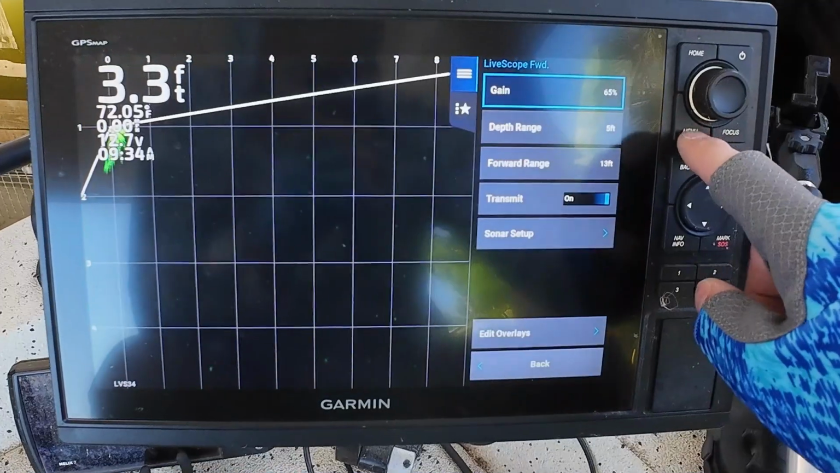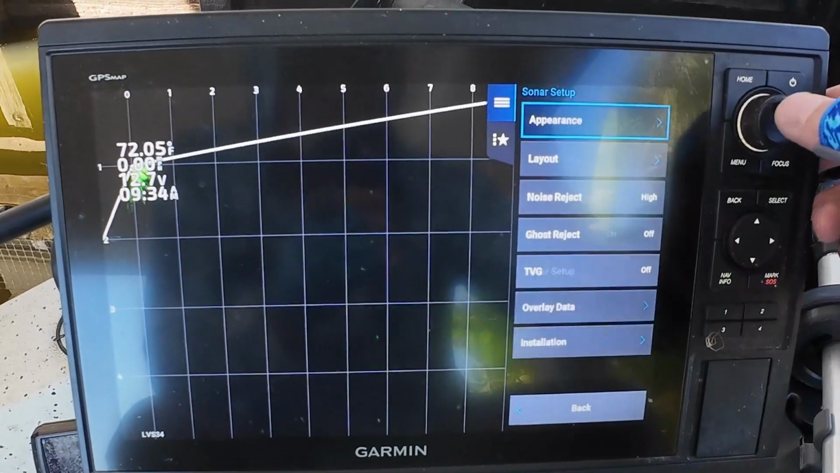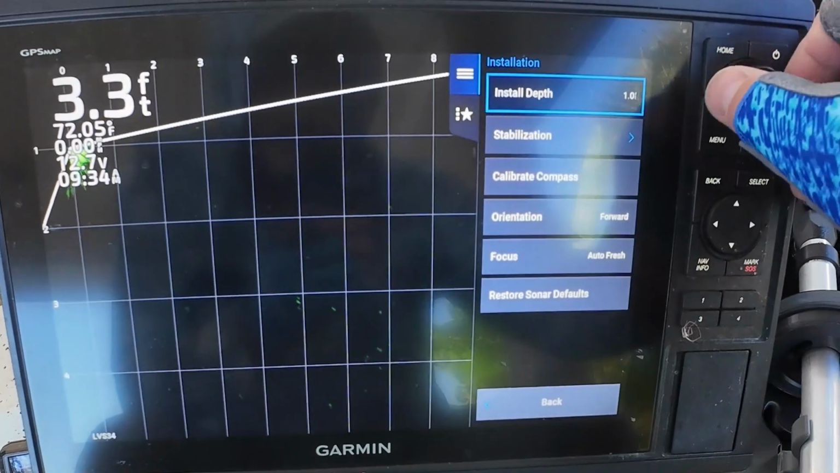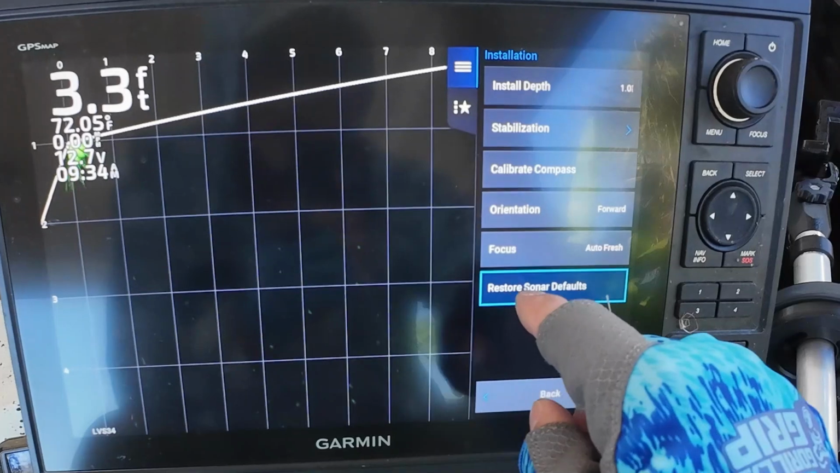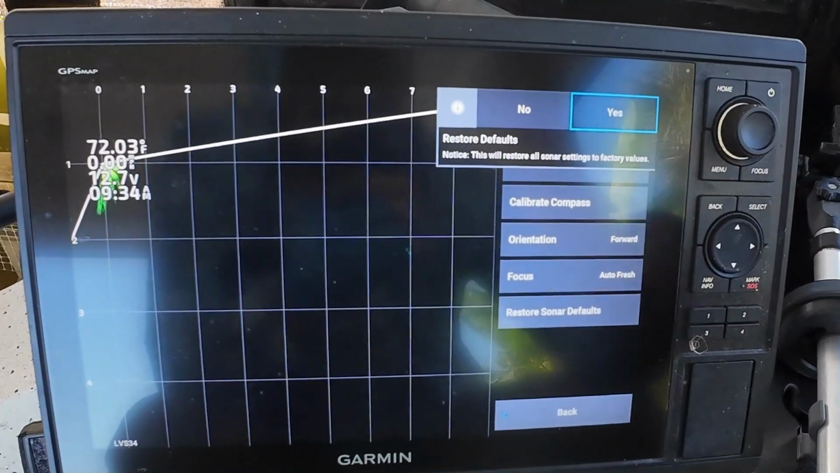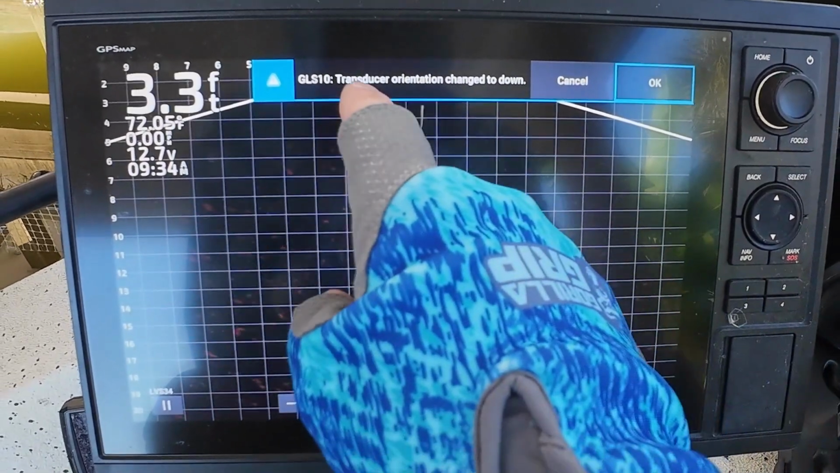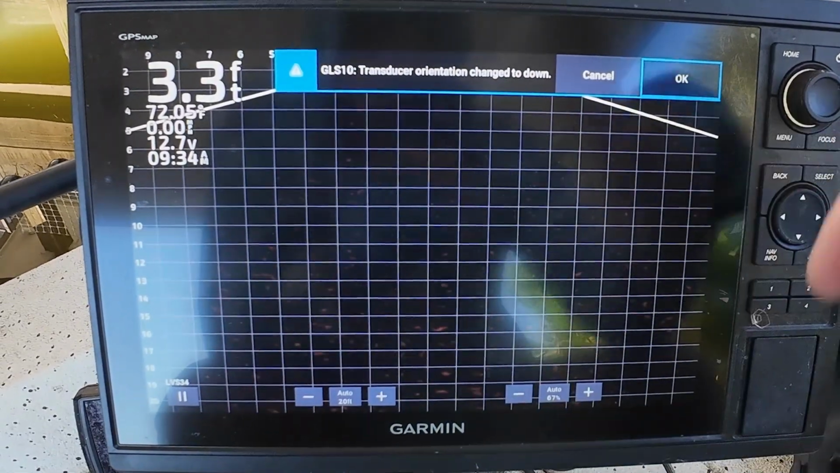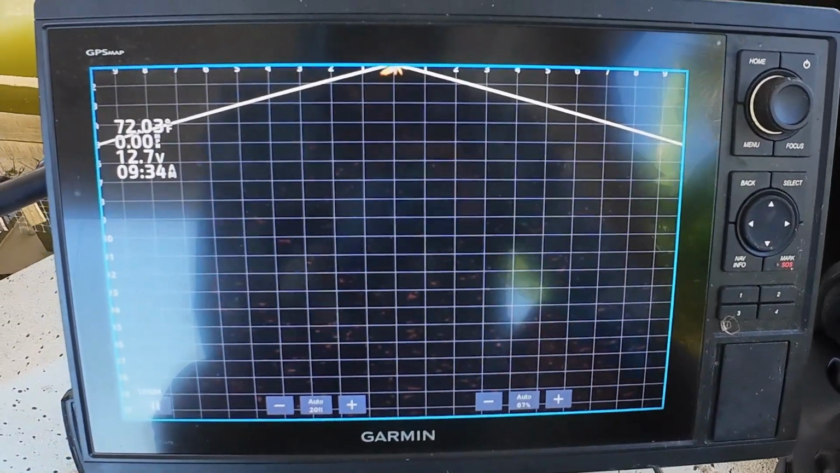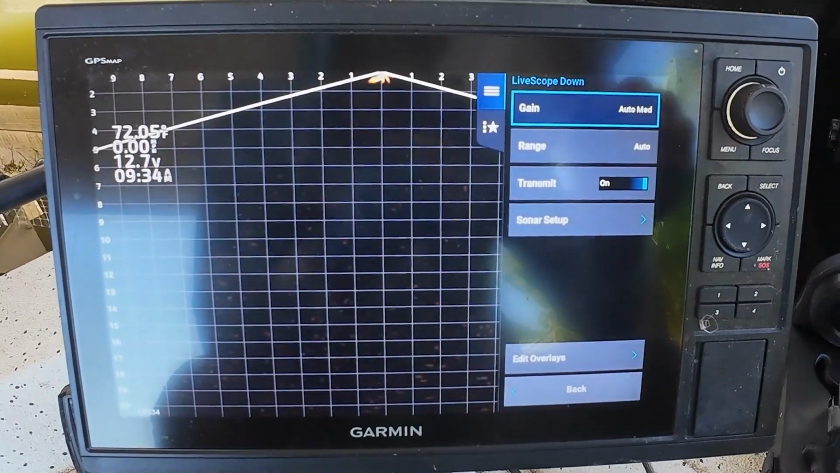So you go to menu and then scroll down to Sonar Setup, click on that, scroll down to Installation, click on that, and then scroll down to Restore Sonar Defaults, click on that, and then Restore Defaults, yes. And then it changes the transducer orientation to down. That's okay. Now it's been recalibrated to factory settings. So now I go back to the menu and reset my original settings.